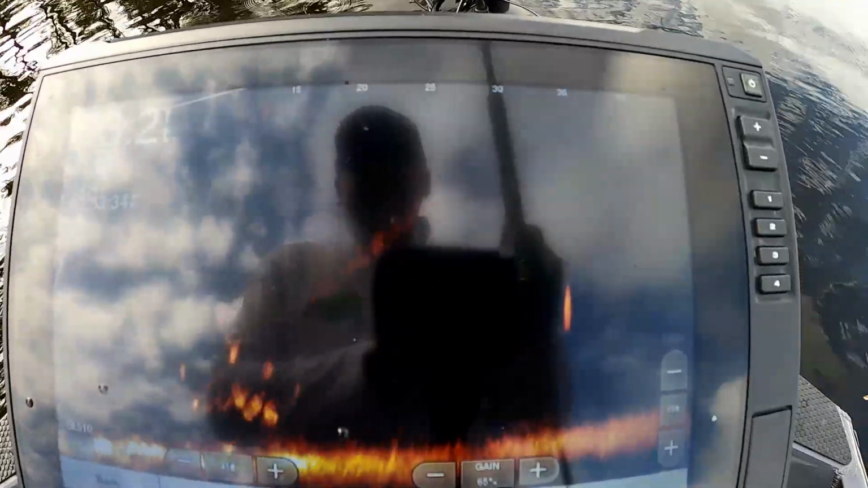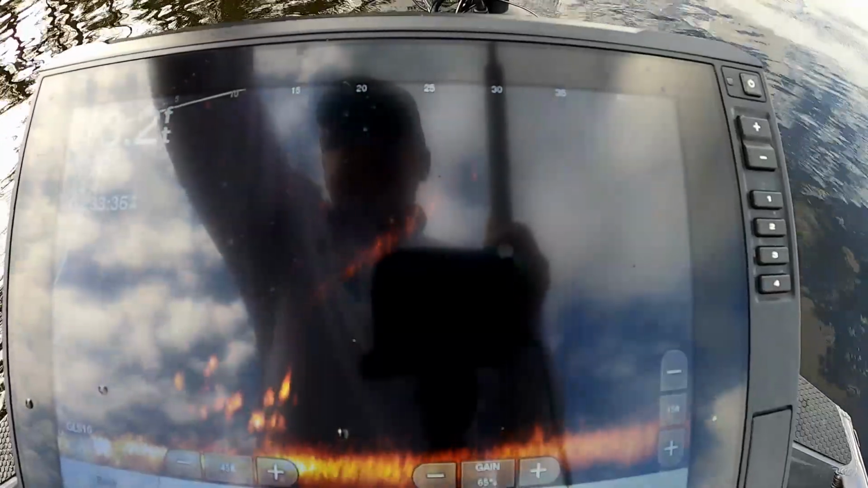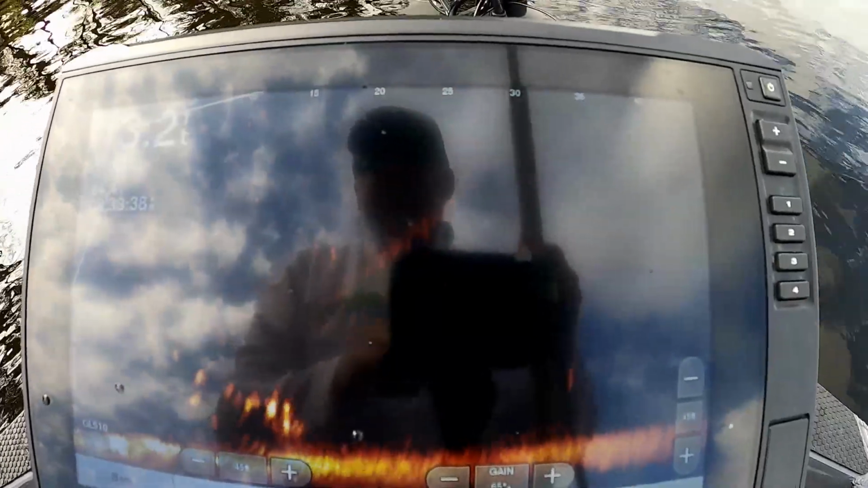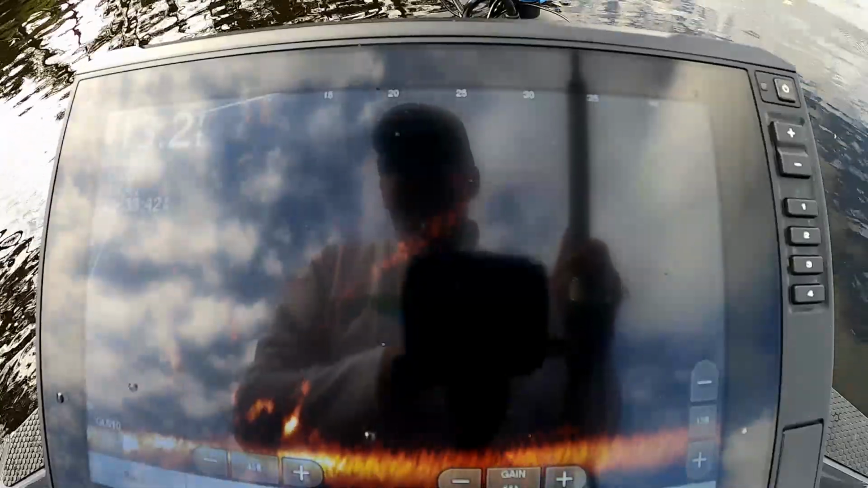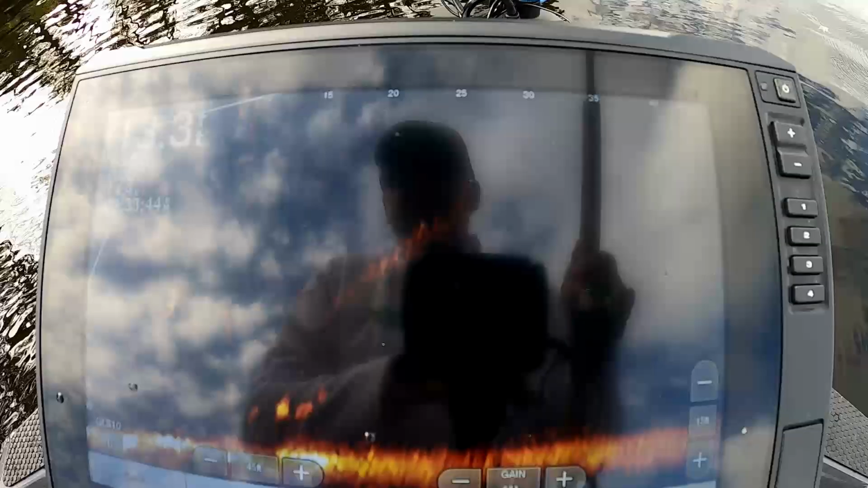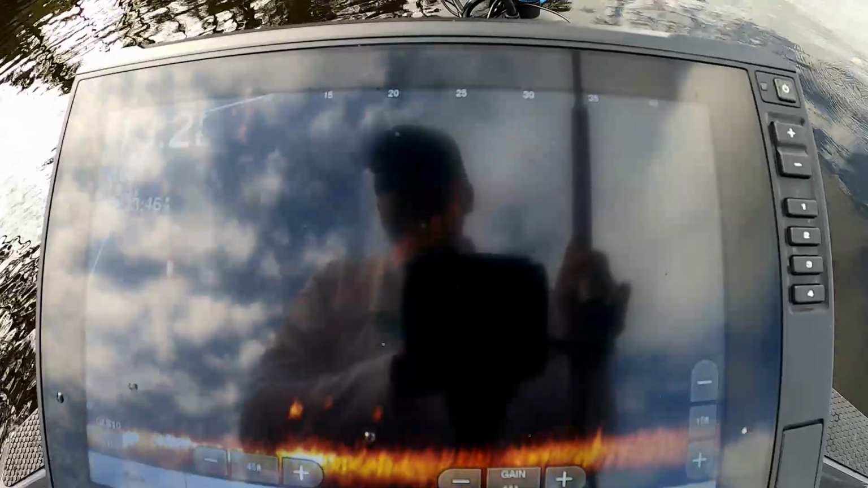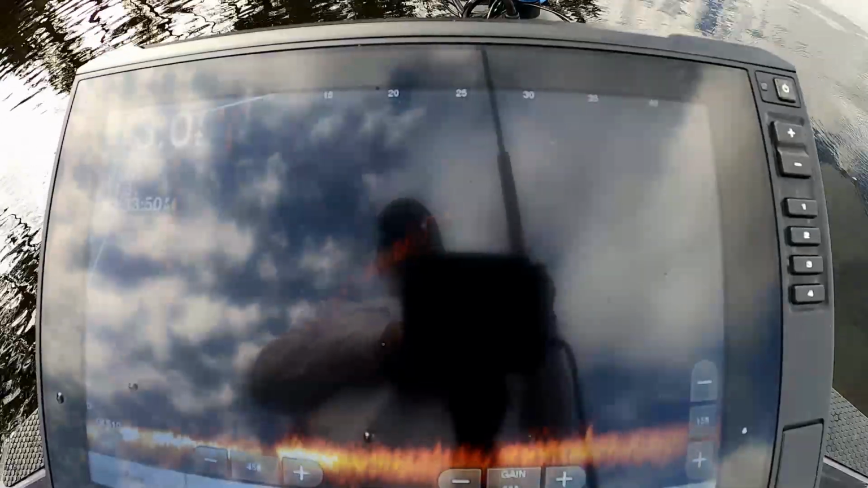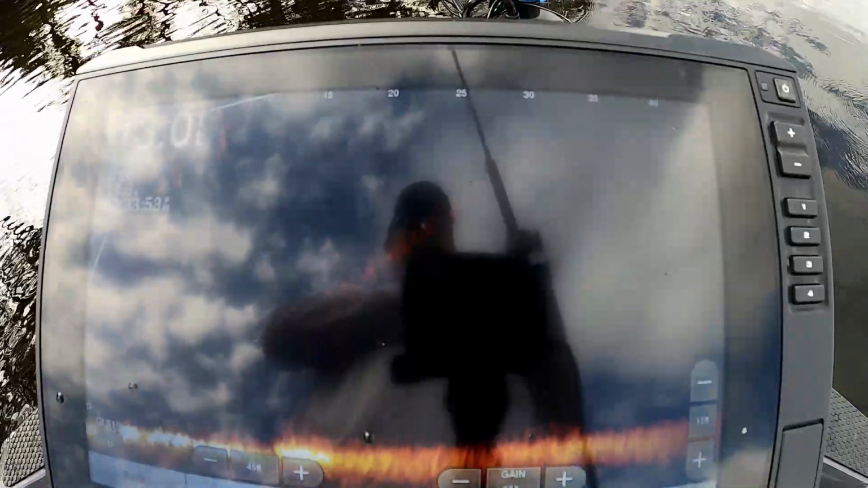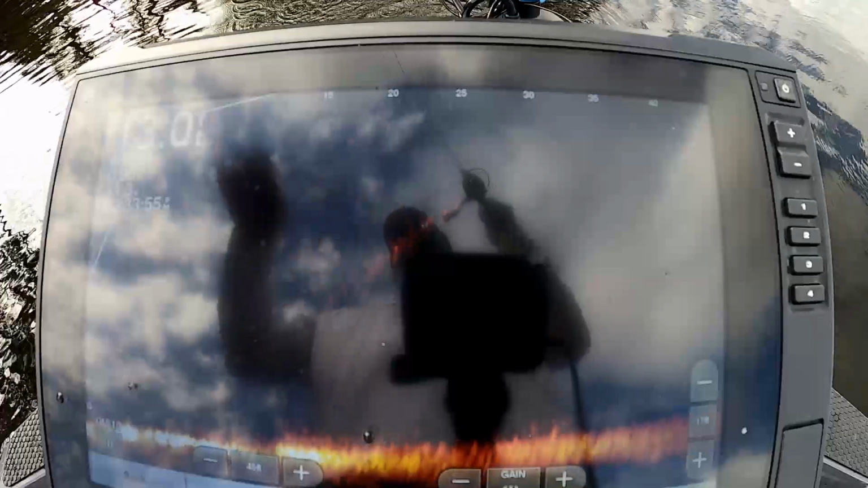Oh, you hit it. I missed him. Look at him. Here he comes. Little sucker. Oh, I caught him right under the trolling motor. Little guy.